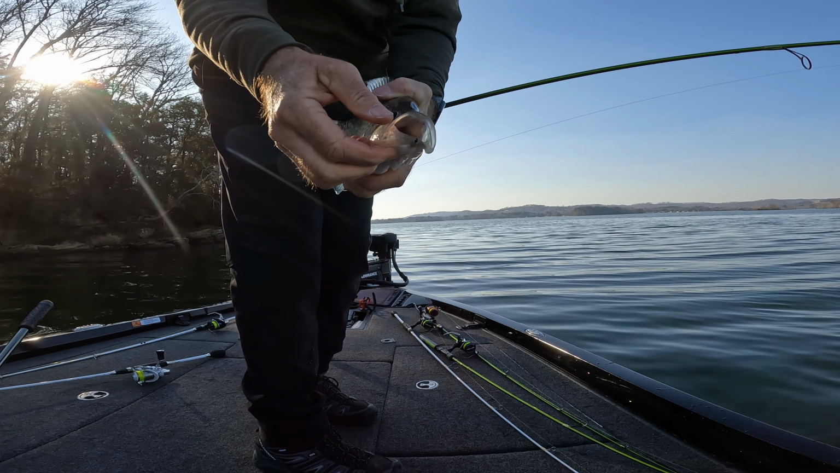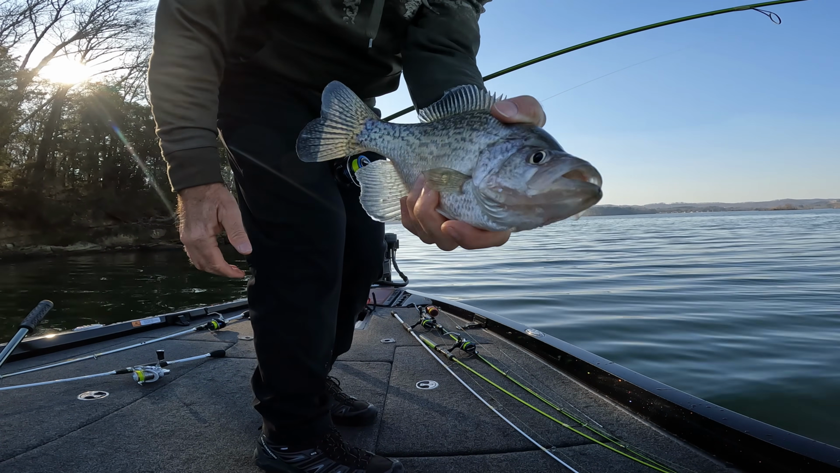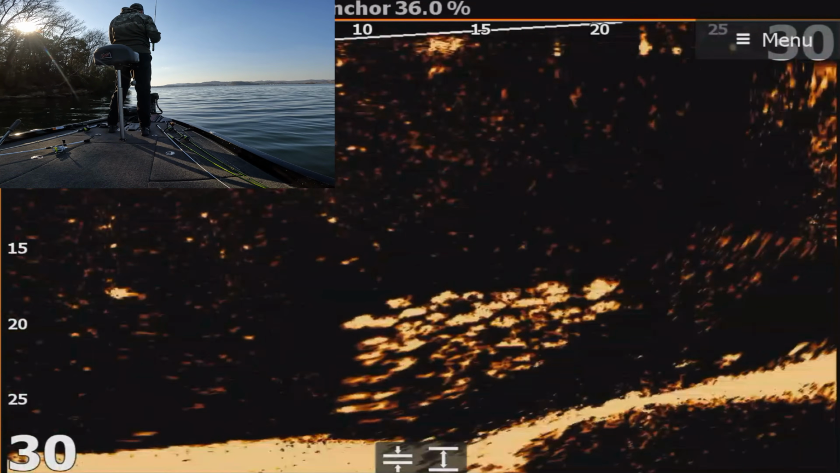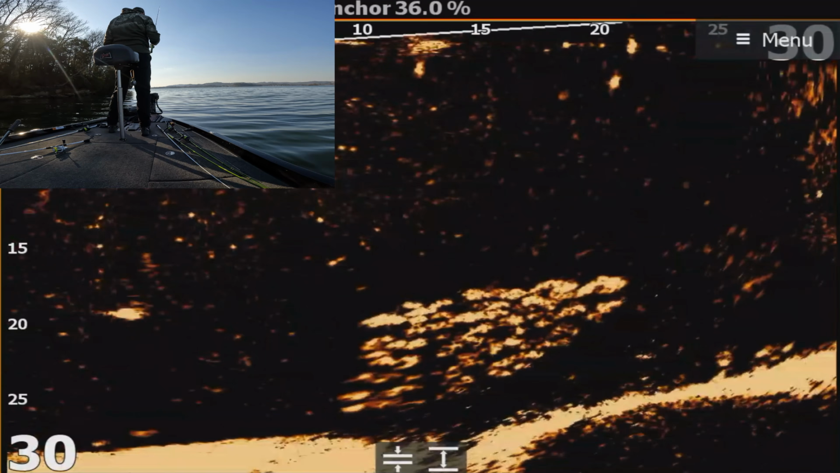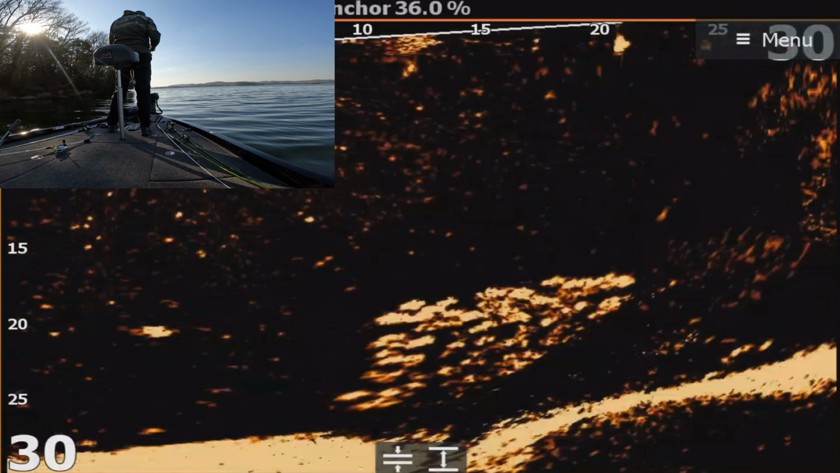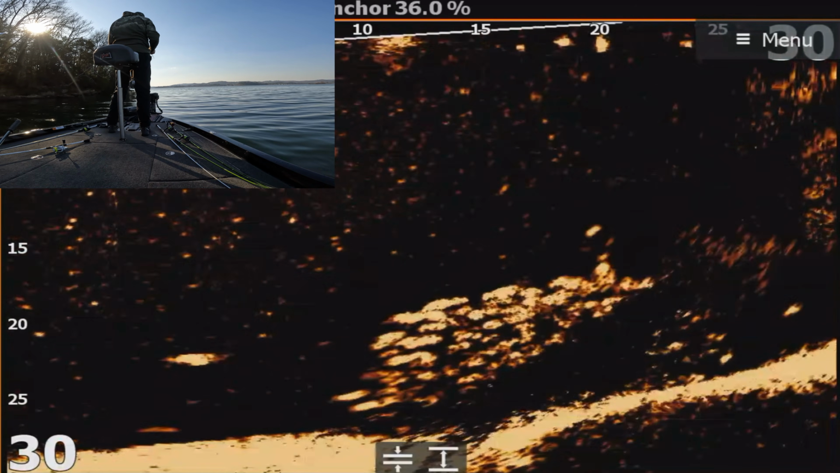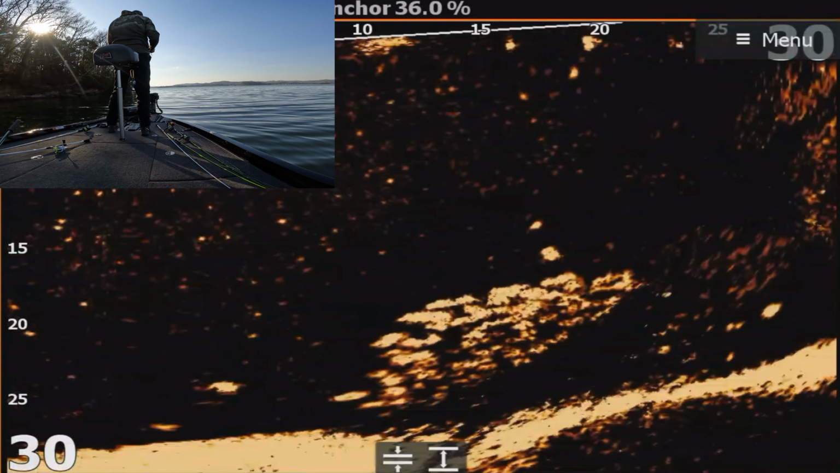See his lip there, it's got that black spot on it. And we found the color they want, apparently, in the trout magnet variety here. It's ultra finesse day. Here he comes up out of there. He wants it. Come on.